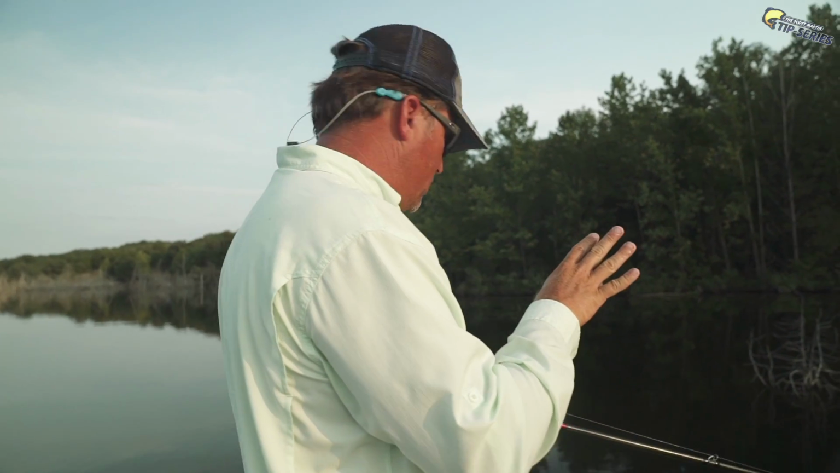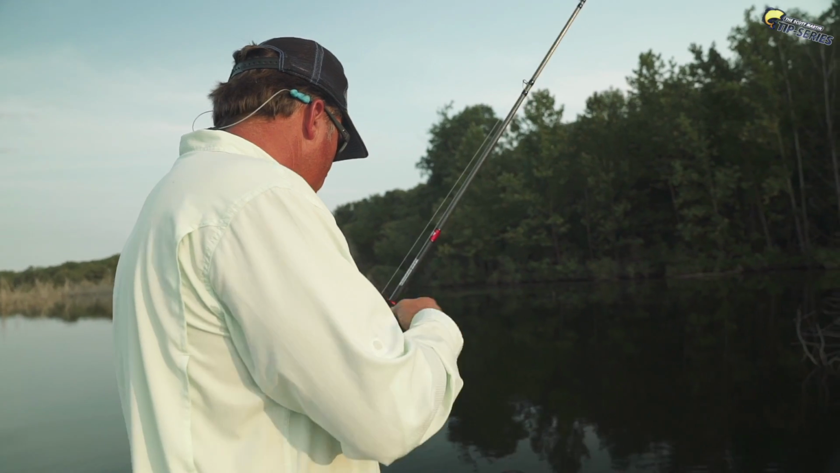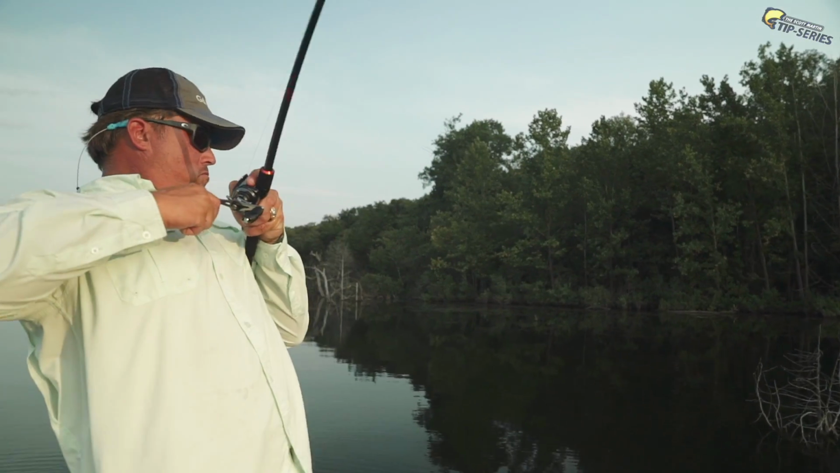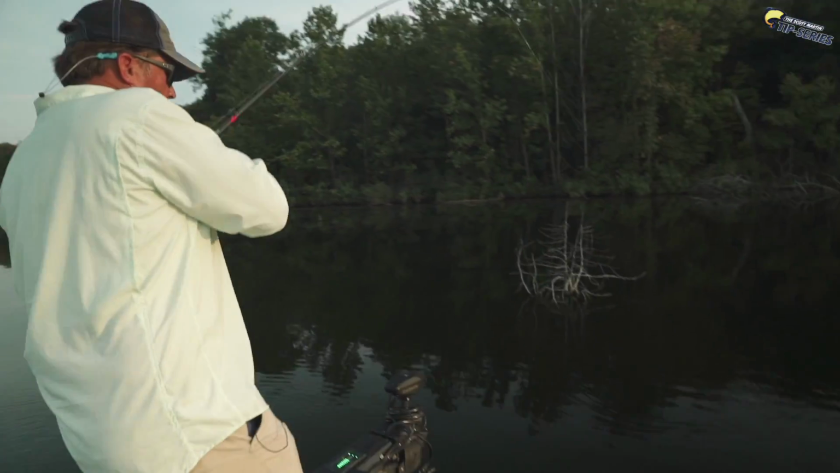It's a group of fish. In the fall, they group up. See, there's still some there. There's still some there right by that tree, guys. I'm gonna hold it on that limb. Oh, he bit it. He bit it. Oh, yeah, I got him. Got him. Oh, it's another good one.